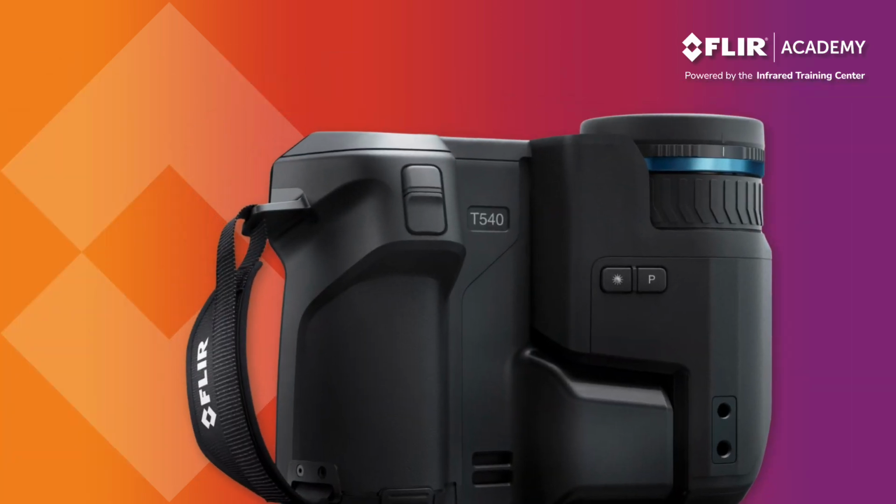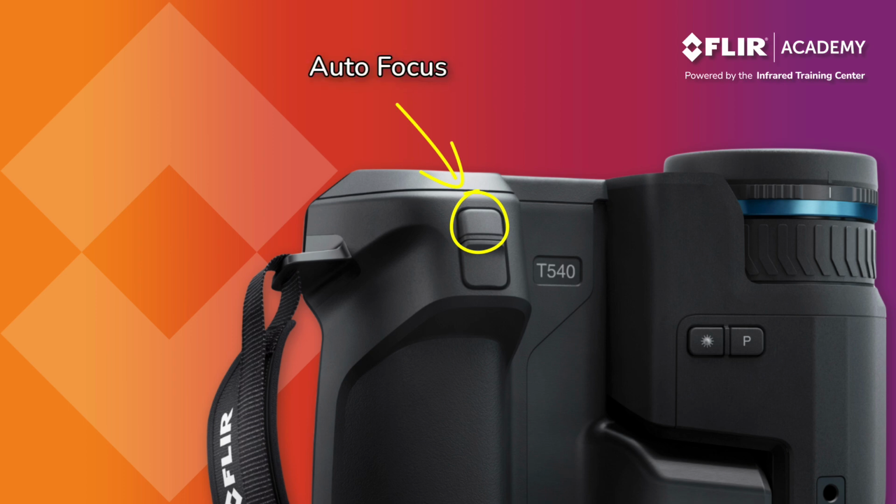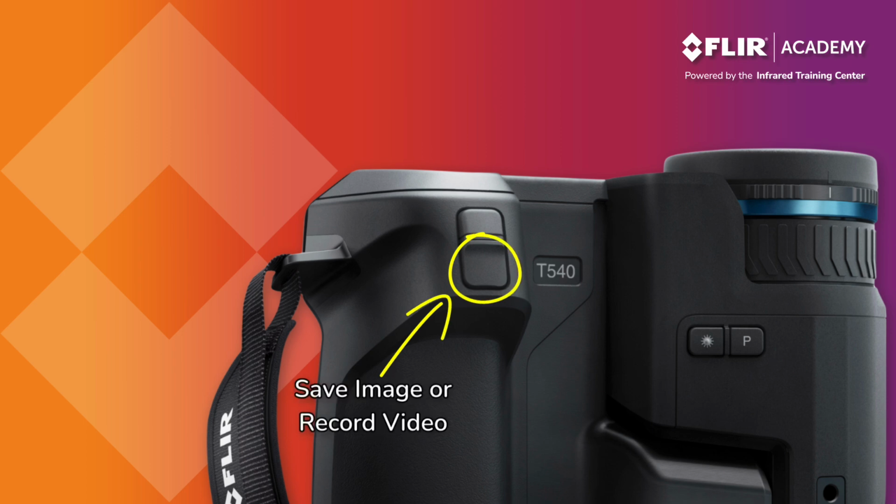On the front of the camera, you will find the autofocus button. This can be used as an alternative to manually focusing the thermal image. And the save button is what you press when capturing images.